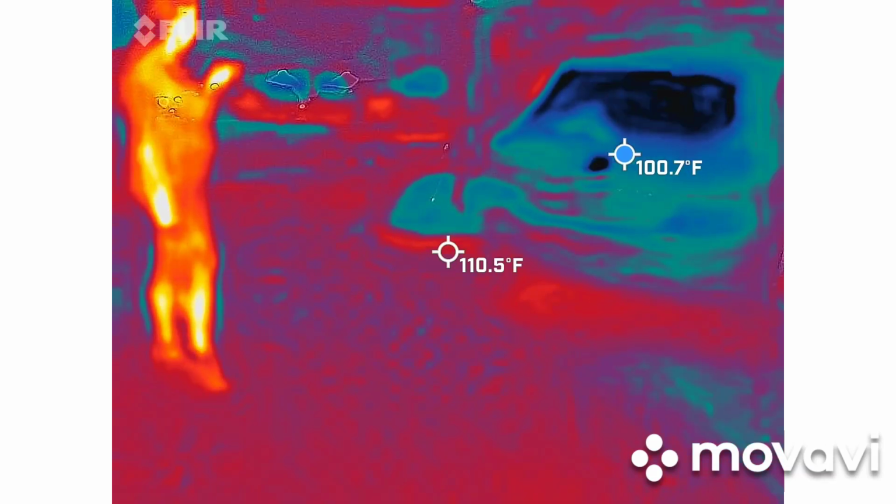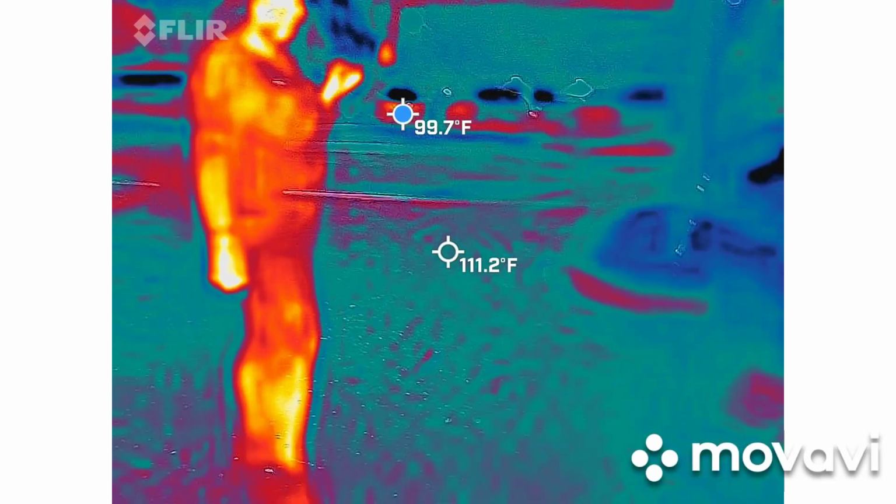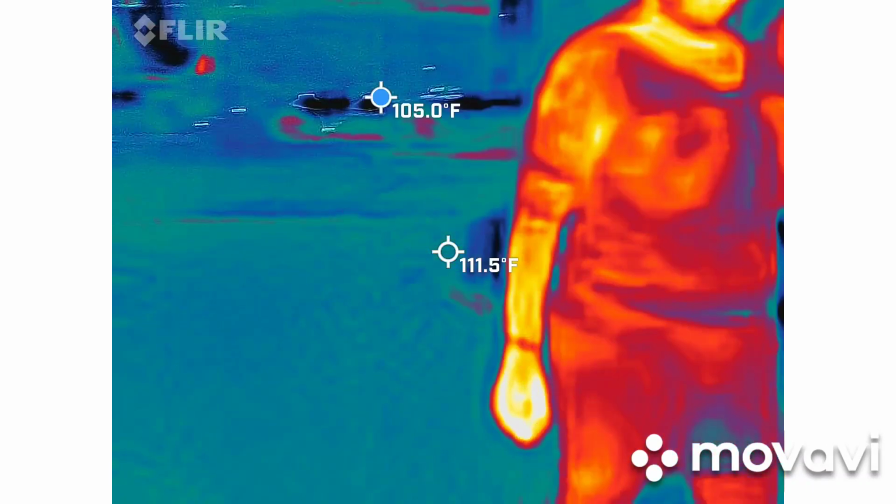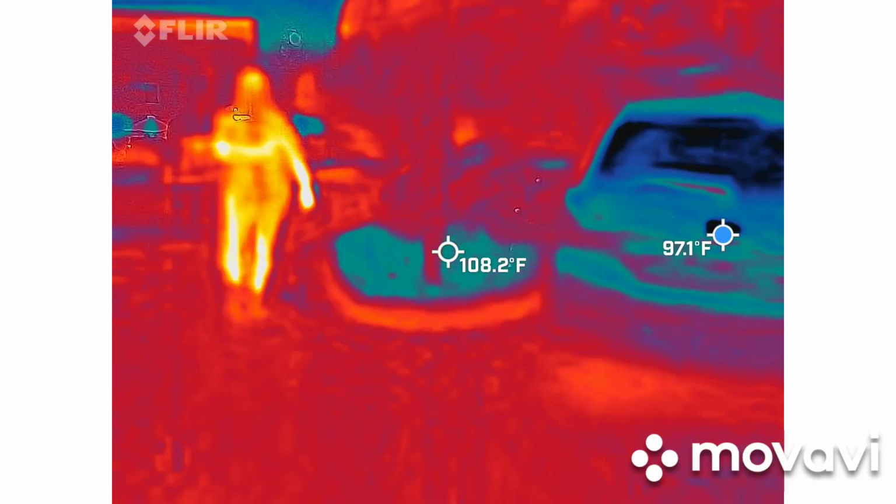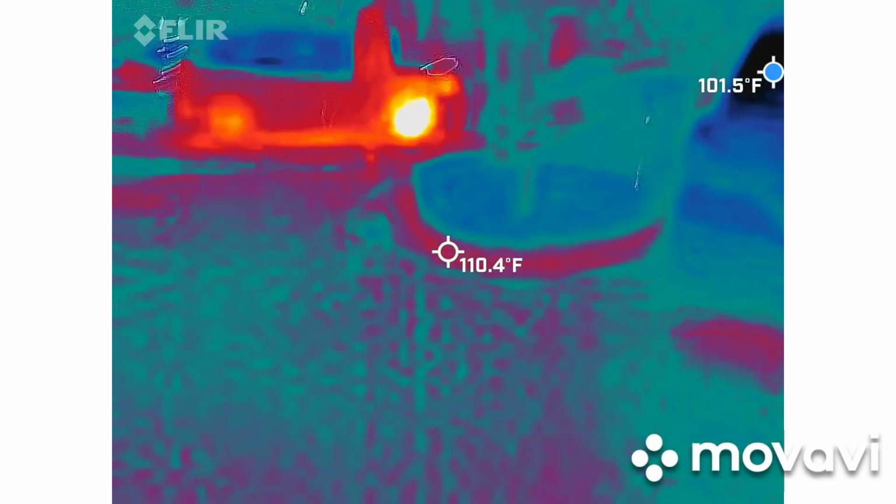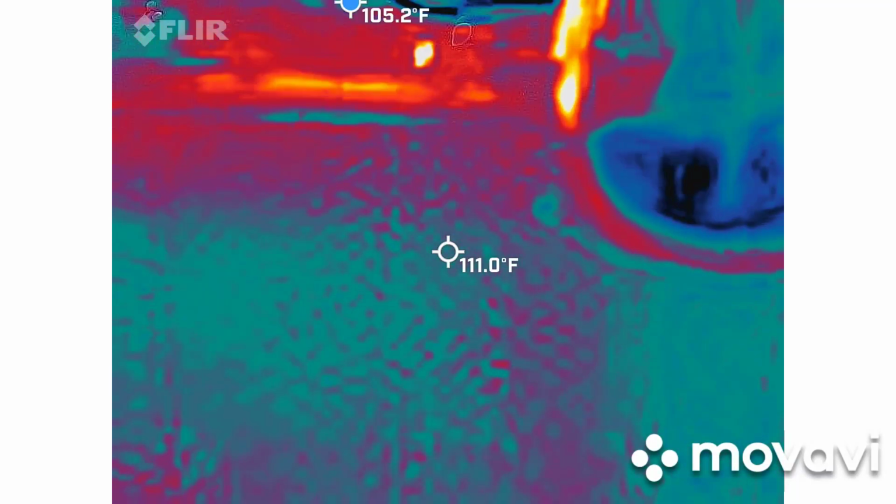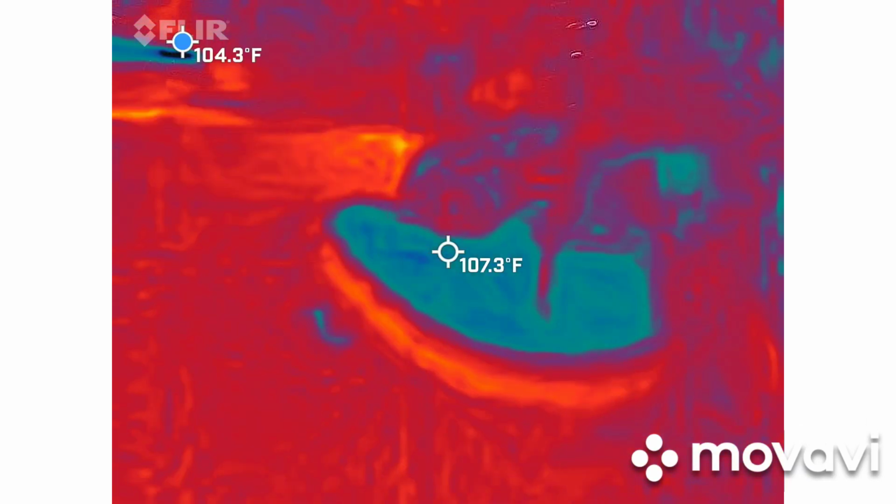What's inside the red barn? Where are you going?